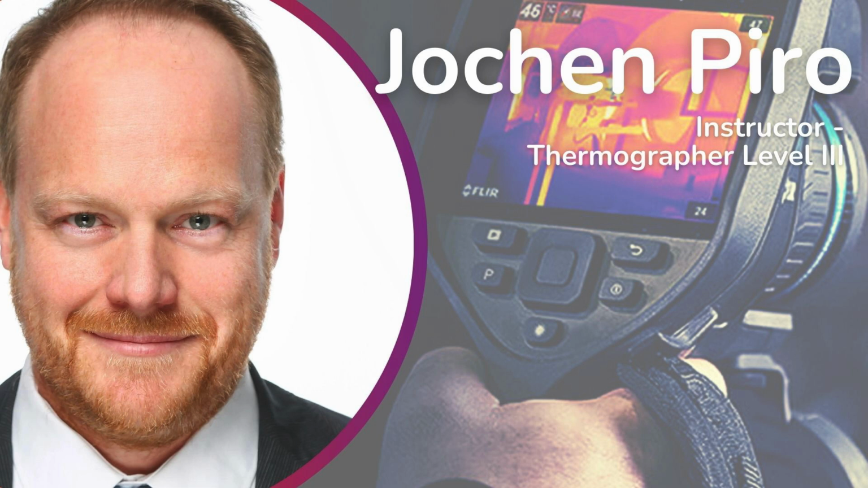In the next example, we also have low solar radiation because it's just before sunset. And again, what you can see here on the panels, of course, are reflections from the sky and from clouds. The darker parts that you can see on the long wave camera image are the reflected radiation from the sky, and the warmer reflections are from clouds.